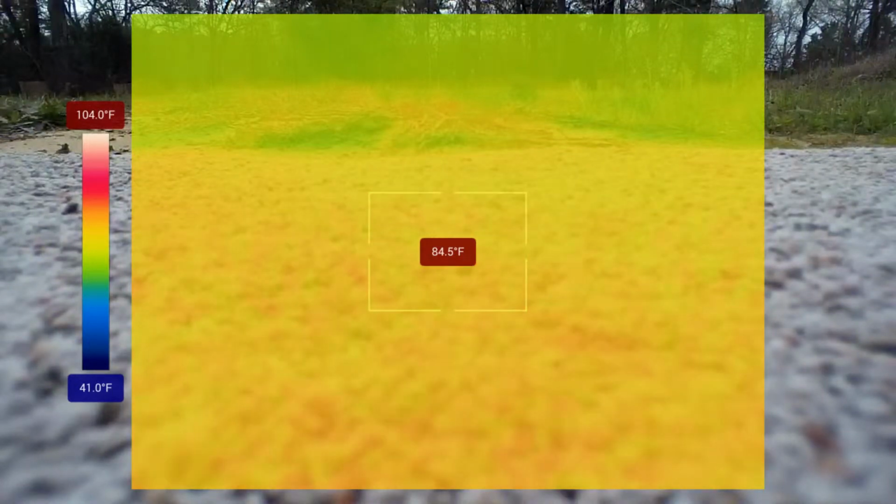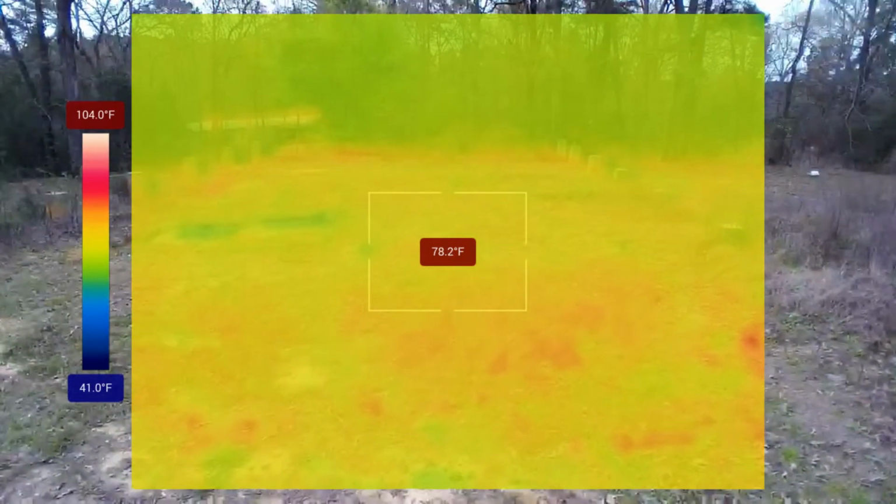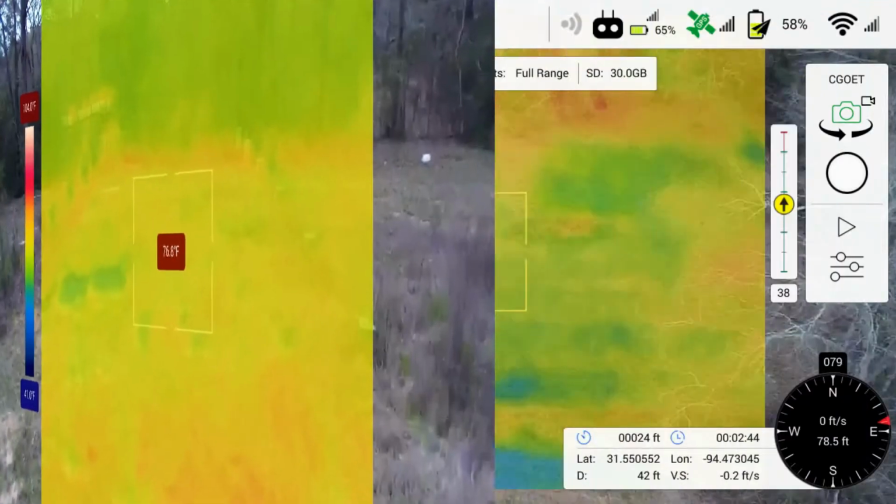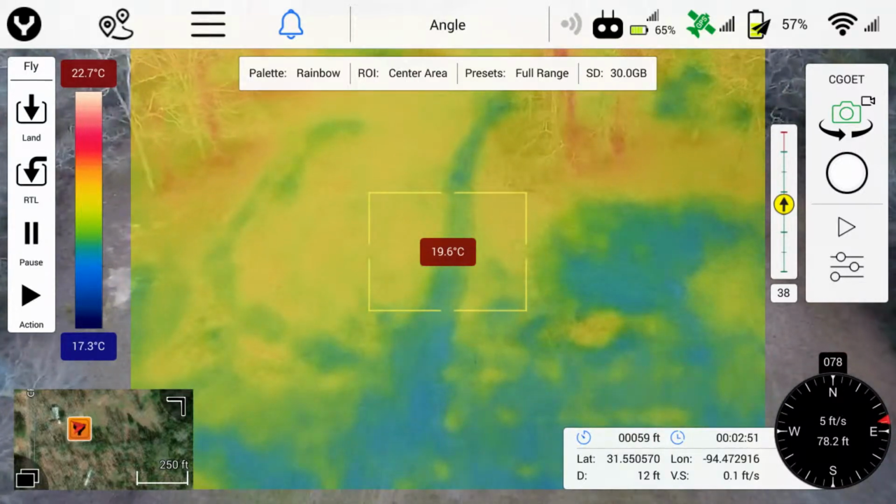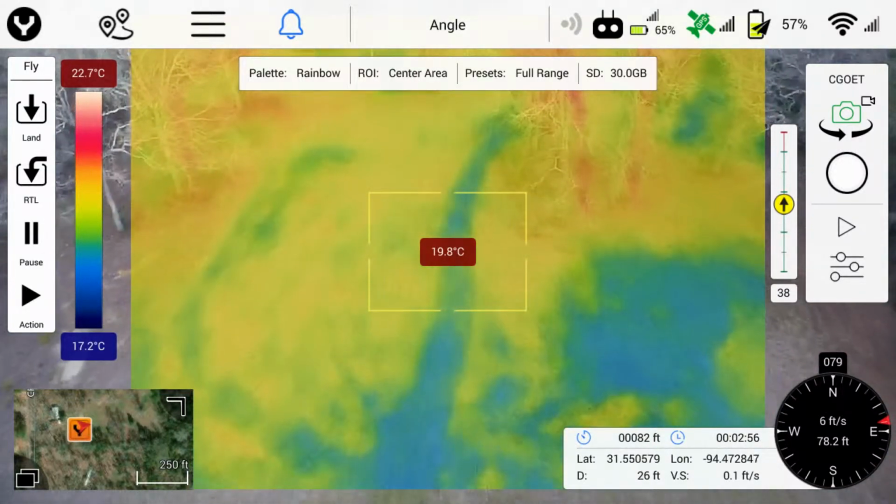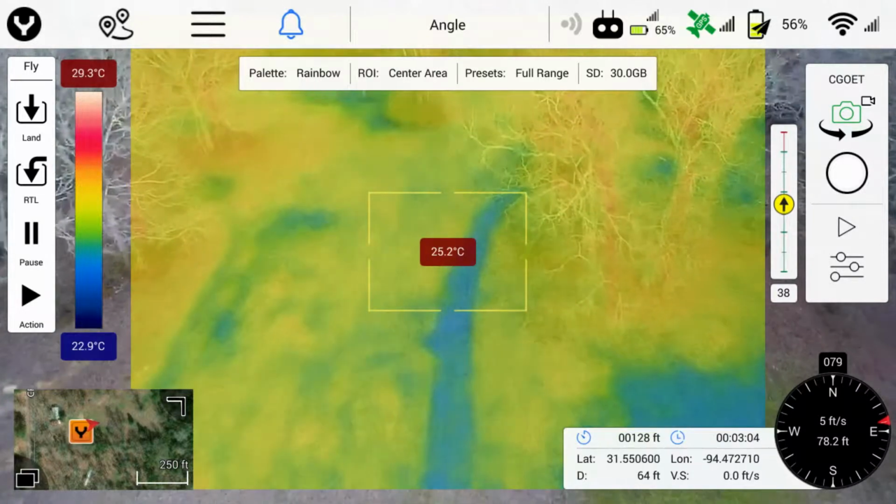Hello. We're at the Oak Grove test track today with the Yuneec H520 testing the ET thermal camera. This is a training exercise to search for a missing four-wheeler. The four-wheeler is not actually missing, of course. We parked it under some trees as part of the exercise.